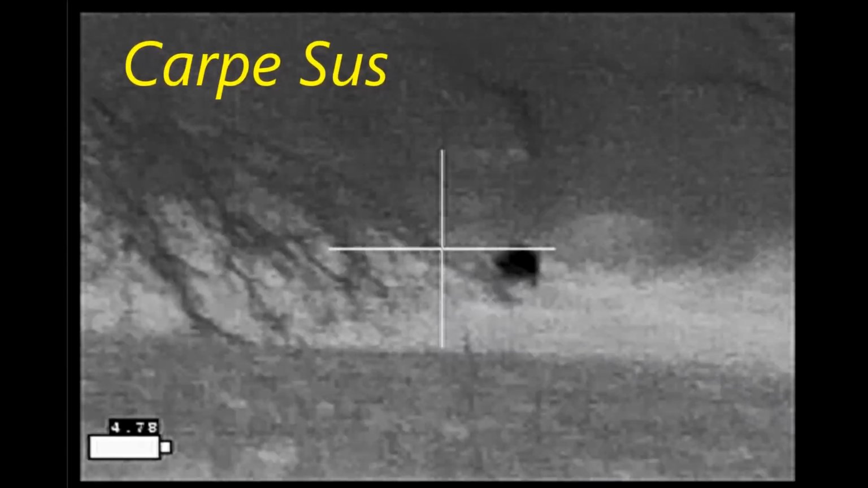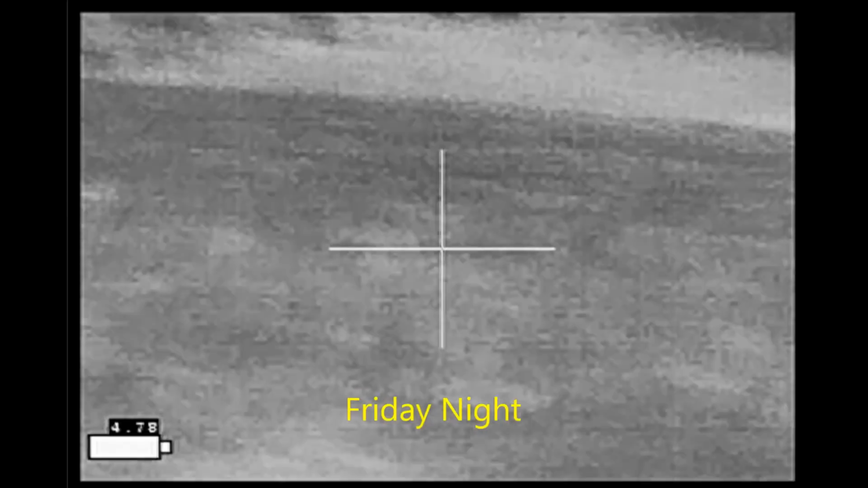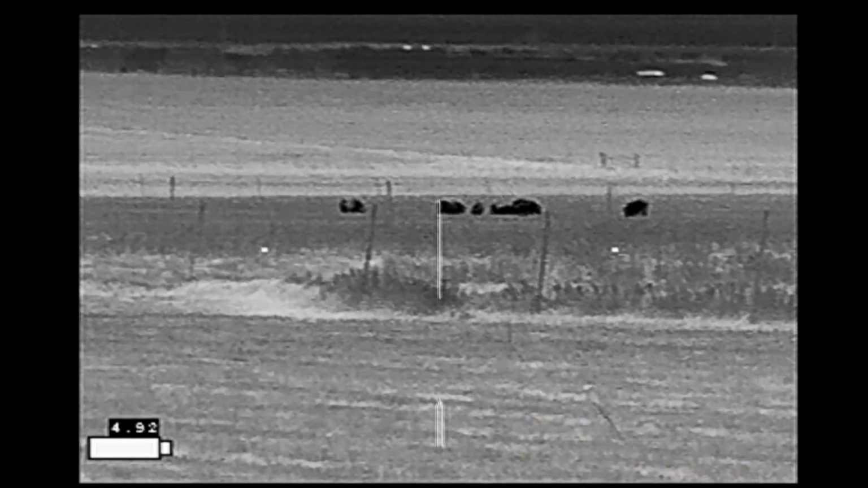Carpe Seuss went hunting up in North Texas with Brad, Brian, and Dave. Kind of like Thursday night, Friday night started off with trying to call in a hog. It had nothing to do with the caller and took off into the woods. So we moved on to our next location.